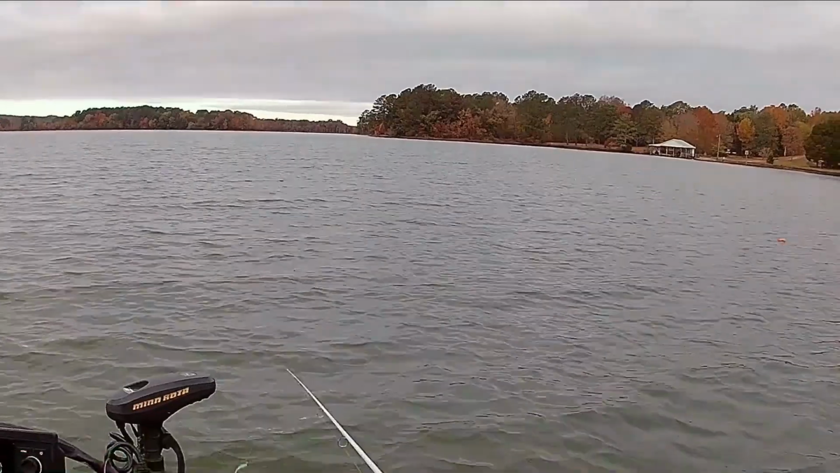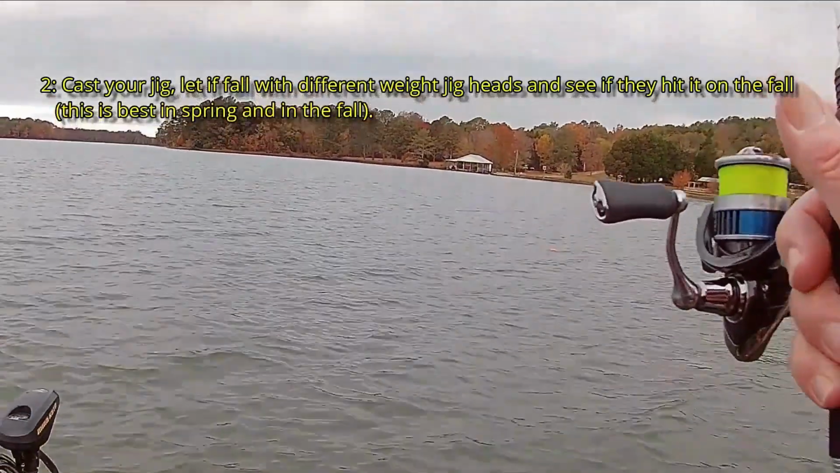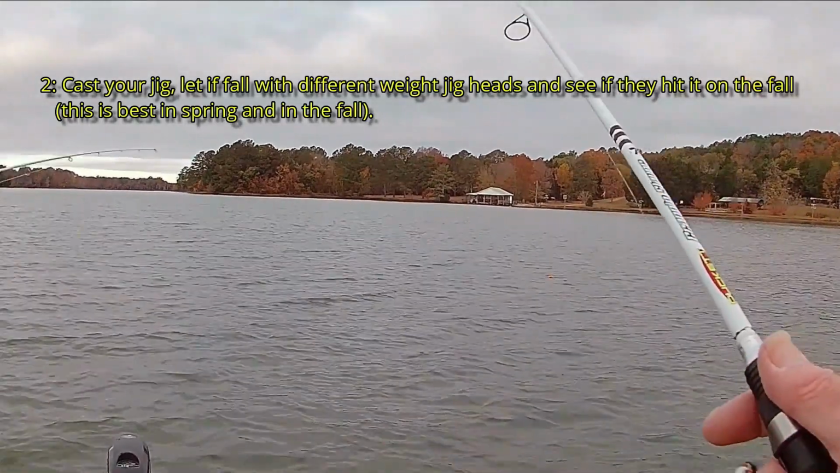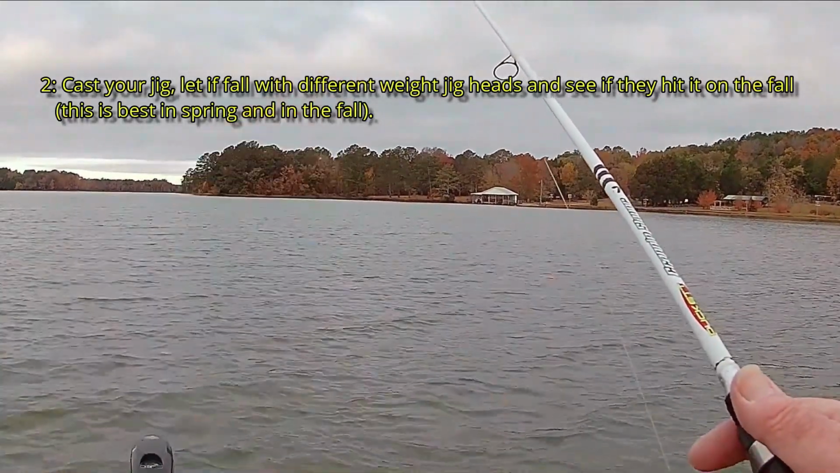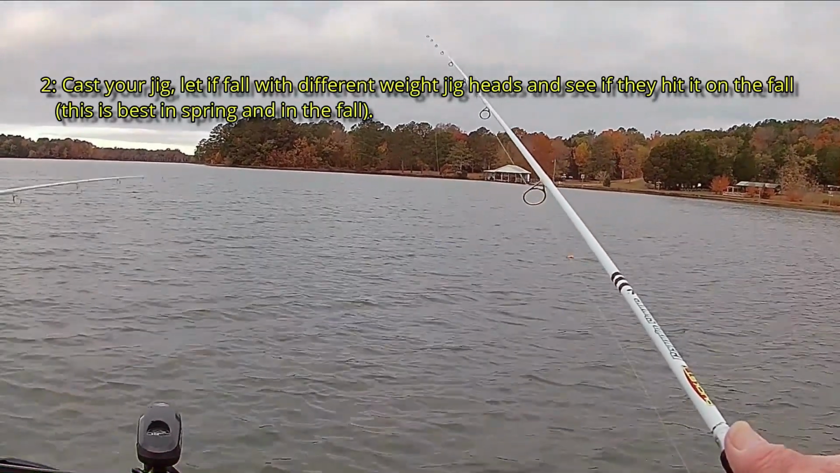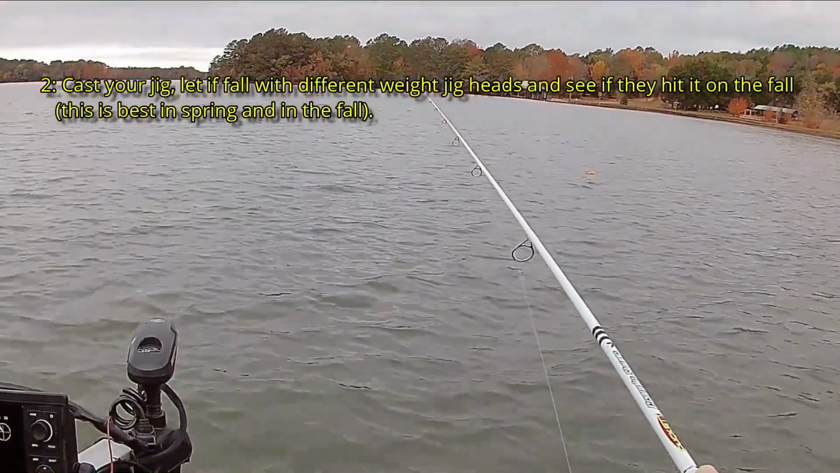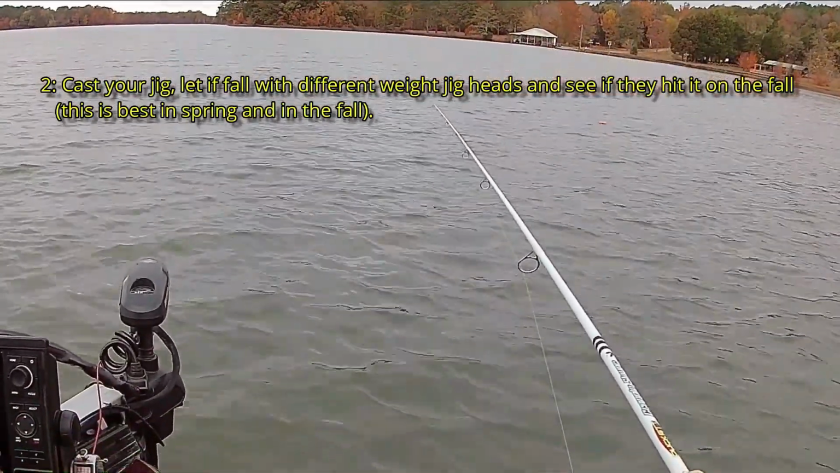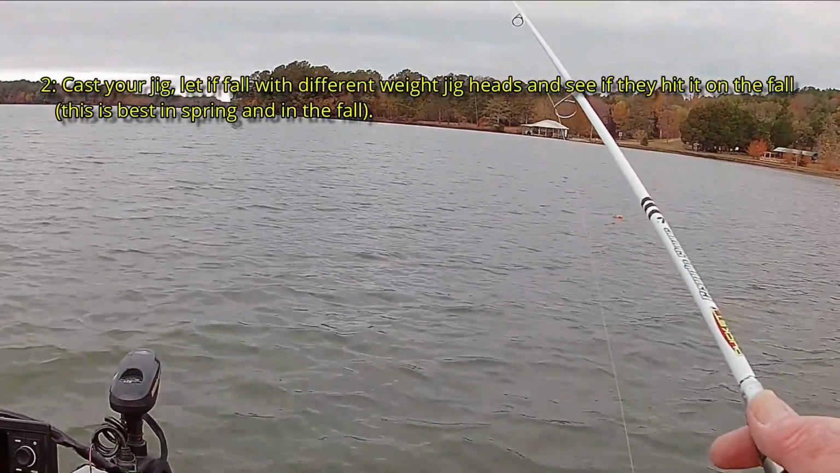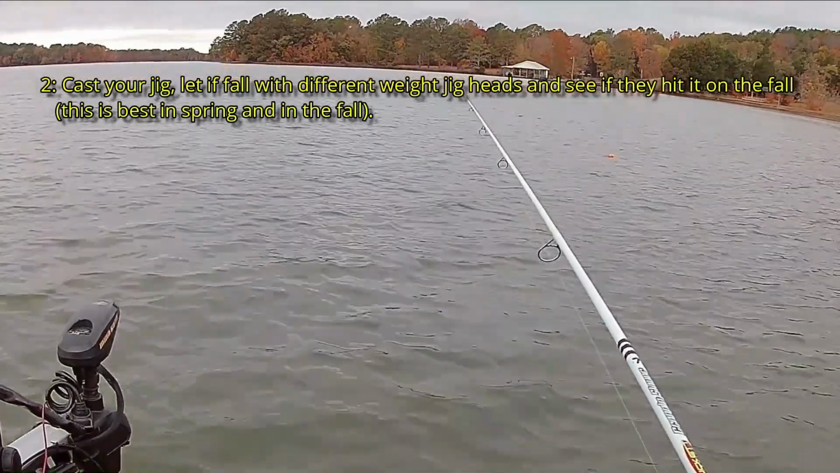If that doesn't work, then the second thing you do is the old pull and drop. This is where you just let it fall. You keep a semi-tight line, but you're going to want that bow in there. It's what I call controlled descent. So you're letting this line fall down at the same time, and if you watch me, I'm lowering my rod the whole time. And you watch that line go thump. If that doesn't work, you just pull it back up and do the same thing again, but you're keeping control of that bait. Just like that.